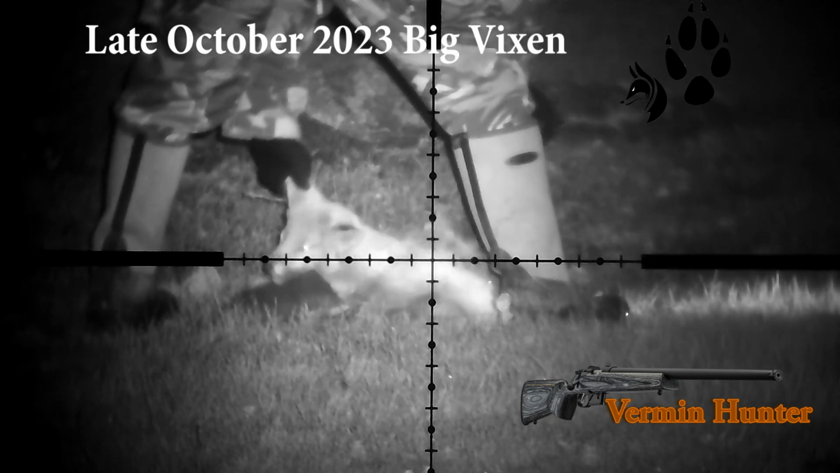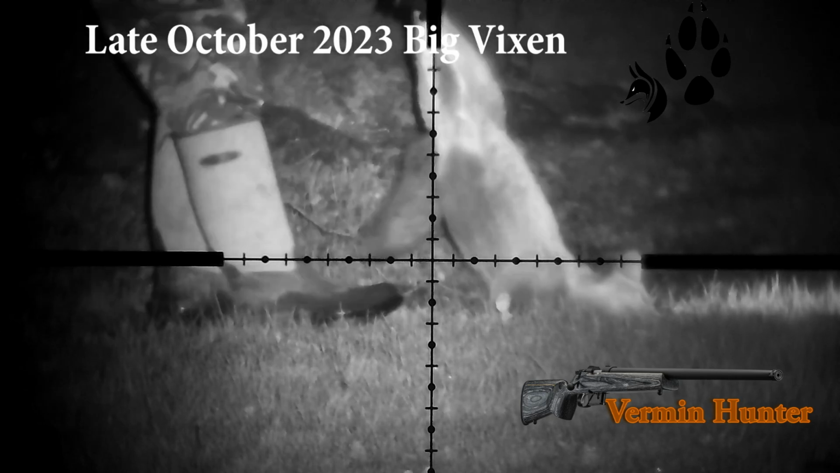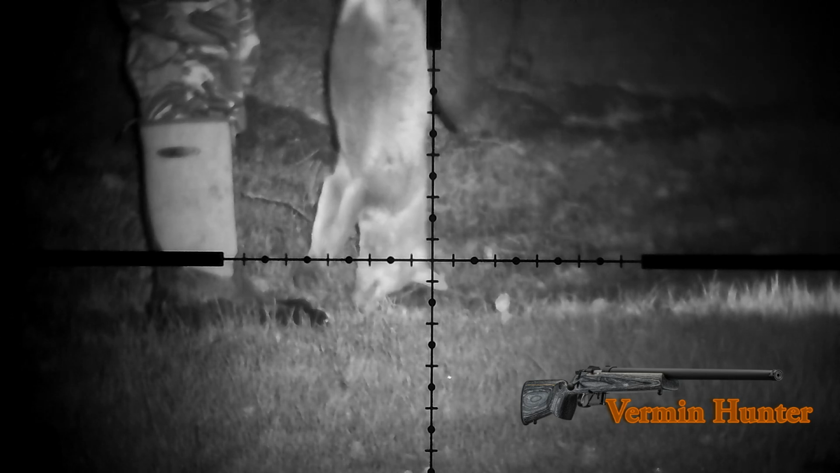I used Norma 55 grain small game Vermin head bullets. Fantastic match against this gun. This gun really likes them. It took a bit of time to get used to the combination. I've used the 223, but now it's absolutely perfect at any distance.